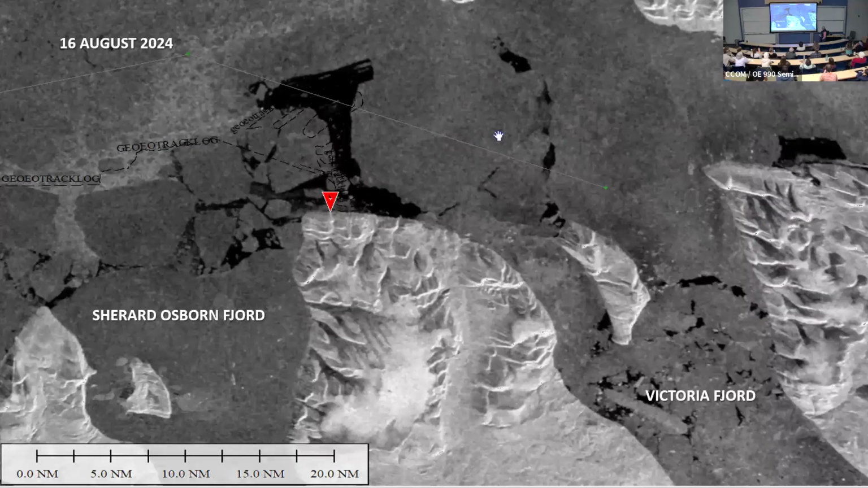So that's the 14th. Here we are on the 16th, two more days later, and we're finally, this is Victoria Fjord, finally making our way there. And what you see here is what you do when you're going to an area that's never been mapped before.